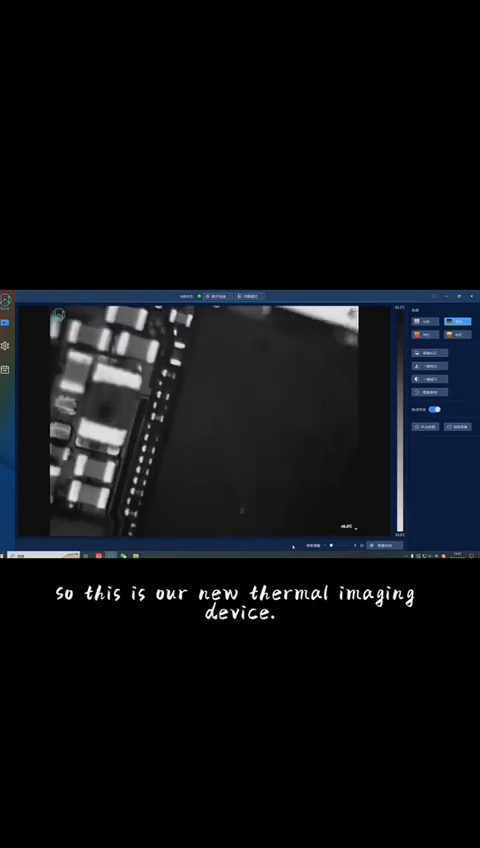Look at this amazing effect. So this is our new thermal imaging device.